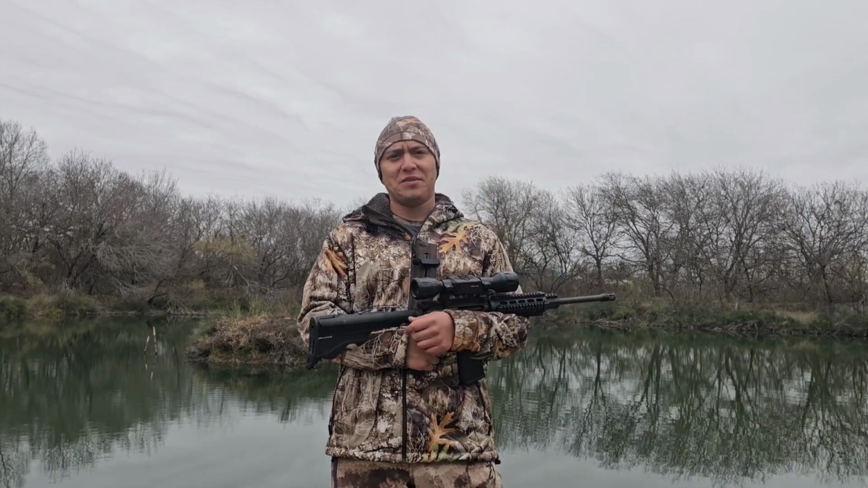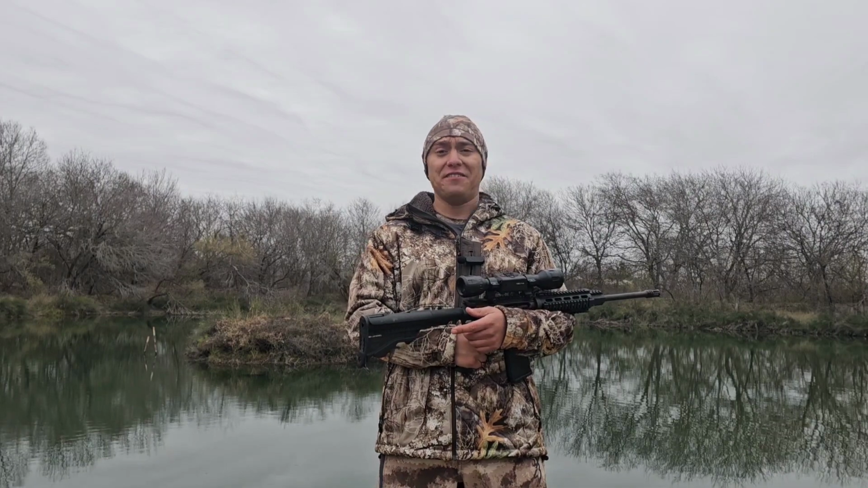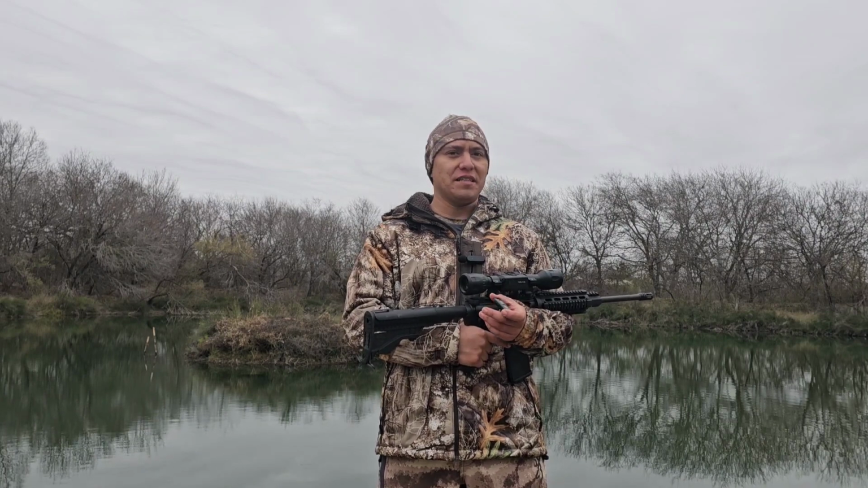So it's a cold one here in South Texas. All last week it's been freaking freezing. The lowest we got was down to like 15 degrees, so it's been pretty cold. Deer season's wrapping up. I think we have one more day, 2 more days left. One more day left.